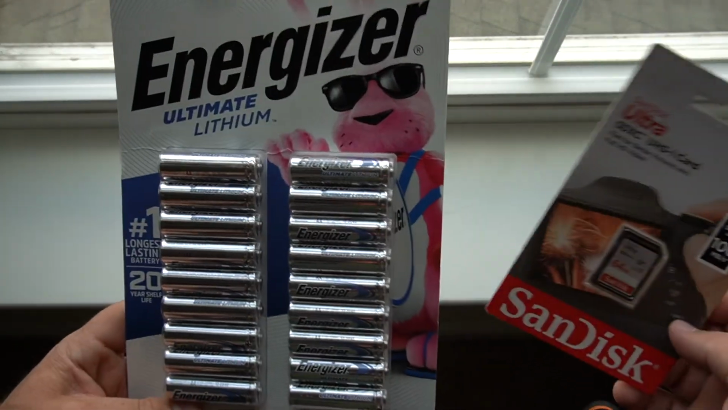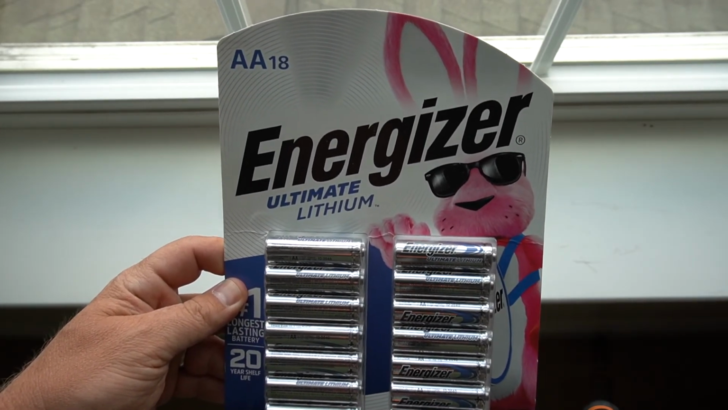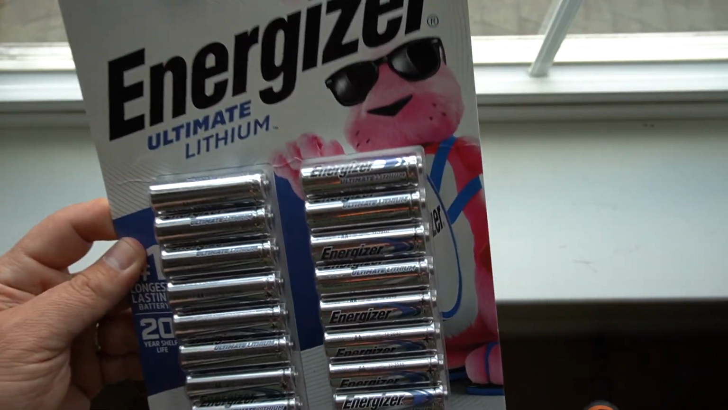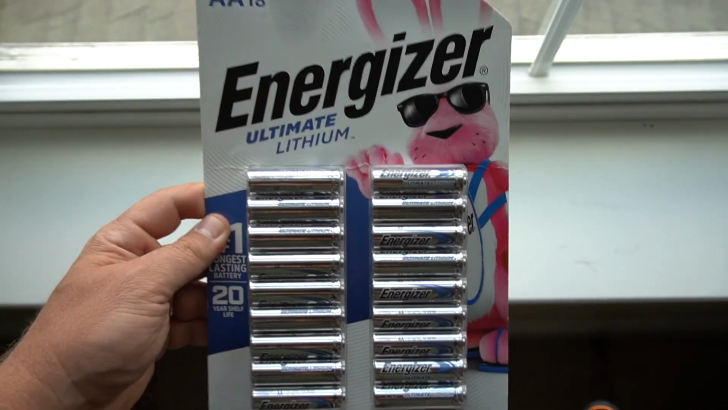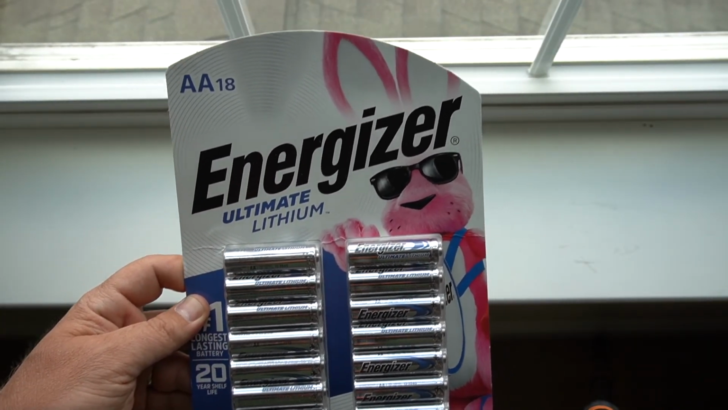Alright, 2 things. These are the batteries I recommend. This camera takes, I believe, 8 AAs. You get an 18 pack. Definitely put the lithiums in your trail cams, guys. They'll hold up better to extreme temps and they'll just last longer. Yes, they're a little bit more expensive, but it's definitely worth paying a little bit more money to get more battery life out of your trail cams.